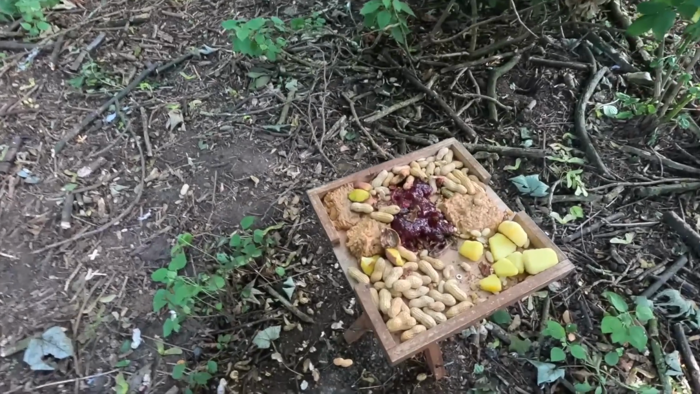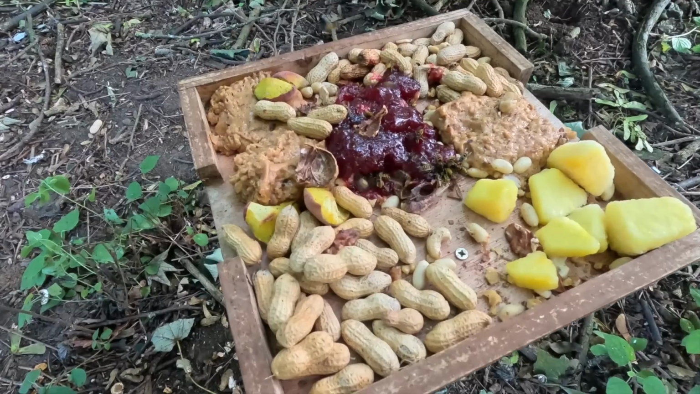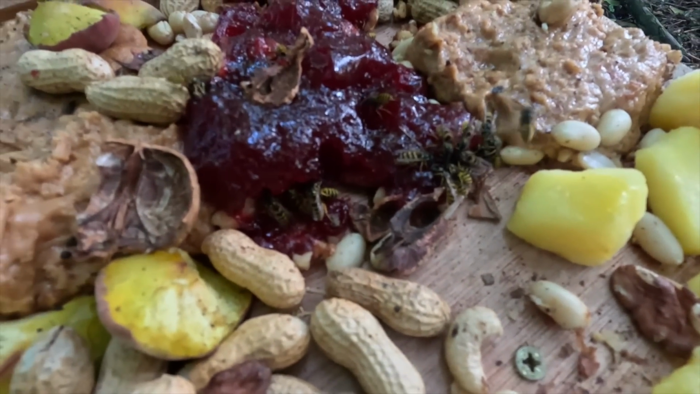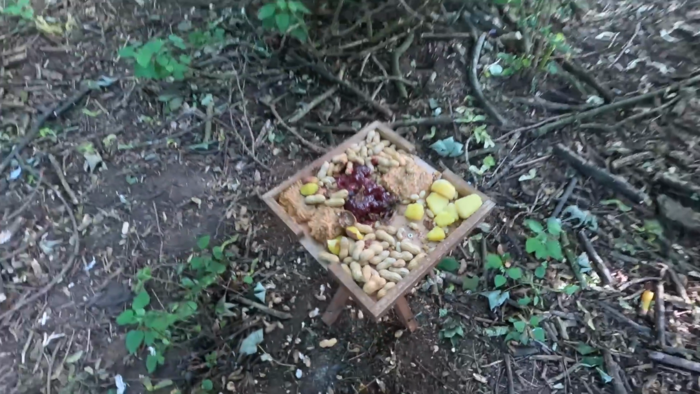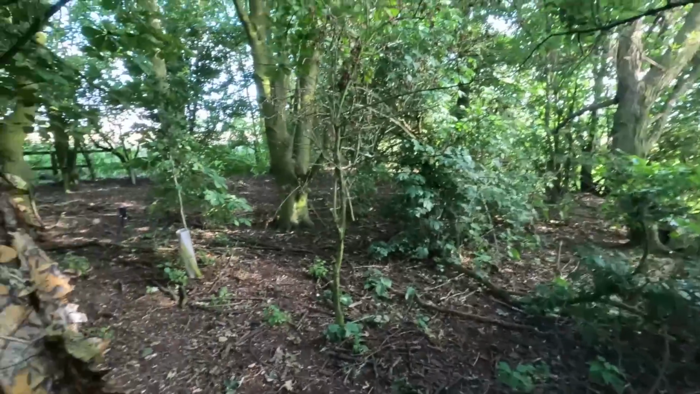I don't know if you can see all these wasps on the jam. They go balmy for the jam. But unfortunately, they do like to come on me when I get too close. So I'm going to walk away, leave them to it. I've been stung too many times by wasps and hornets, trust me.